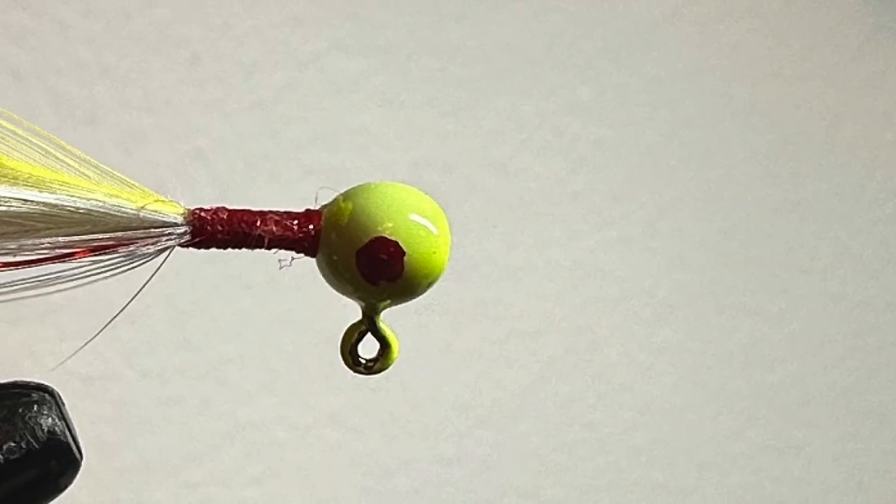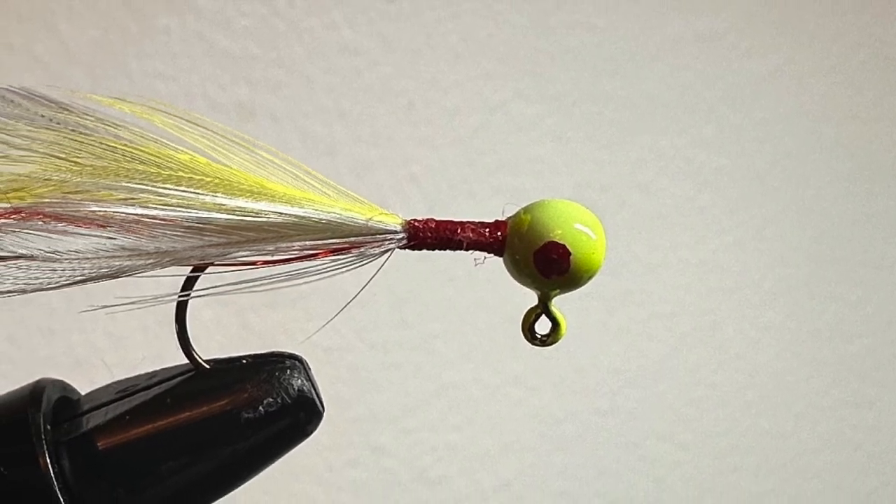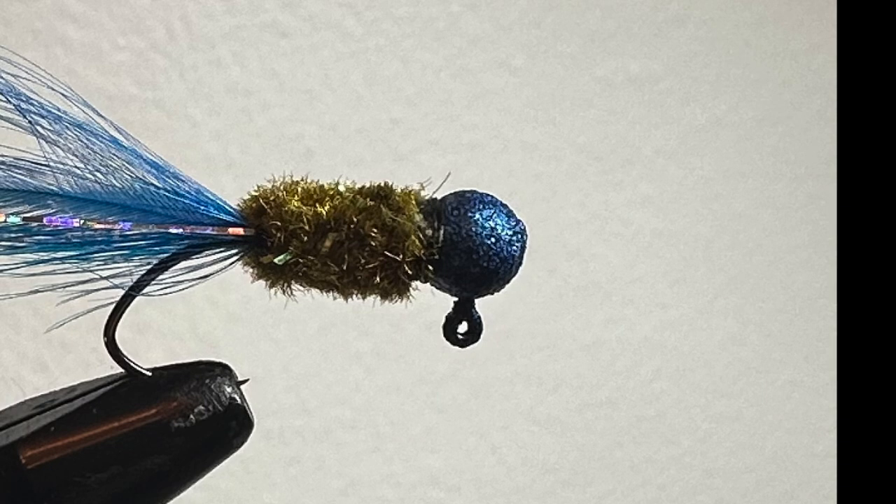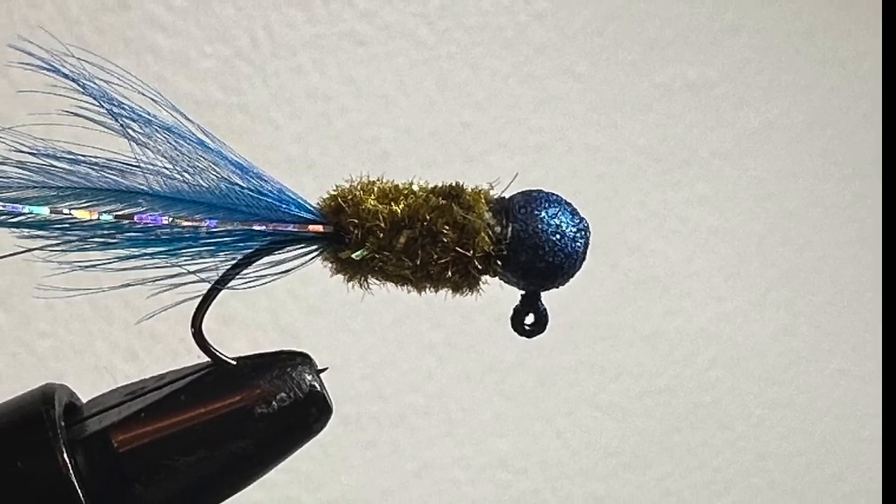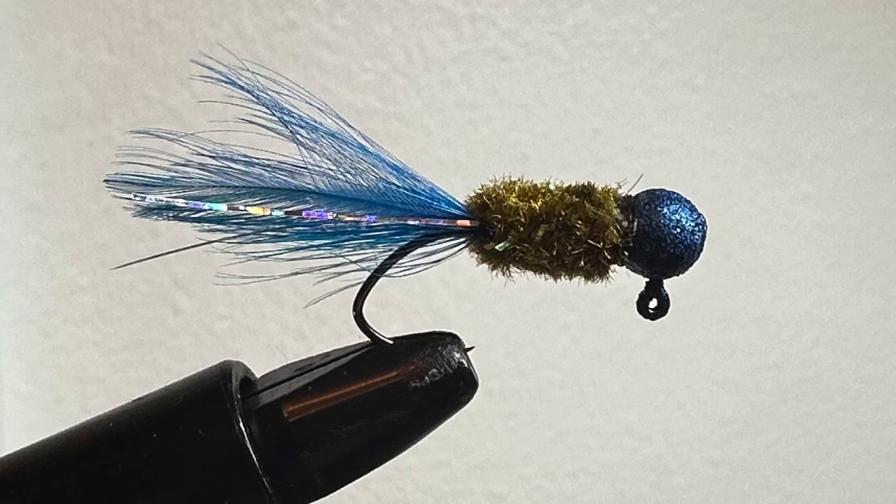Then I ended up going to a low profile jig. It doesn't have a chenille body, just basically a head and some tied feathers. Did that in white and chartreuse with a little gray. Caught a few fish on it, but it still didn't seem to be the ticket. Then I switched over later in the day to this blue and olive and did pretty well on it. Caught quite a few fish and some of the bigger fish on that particular bait.